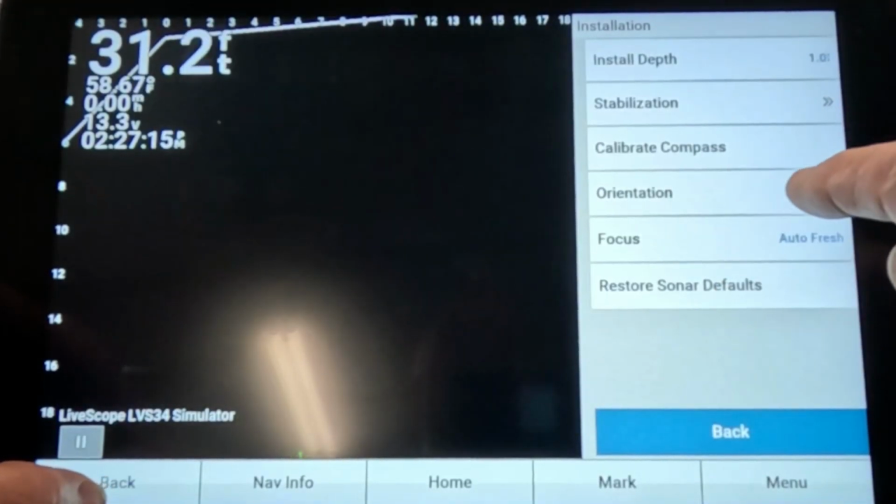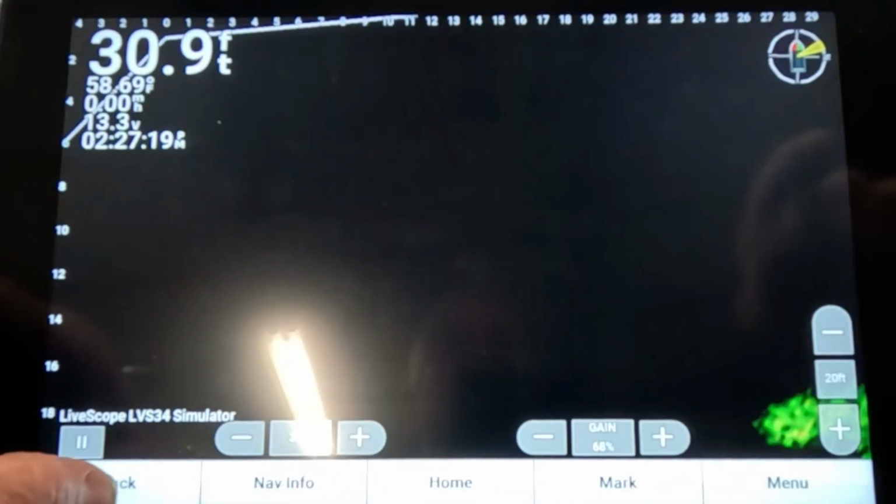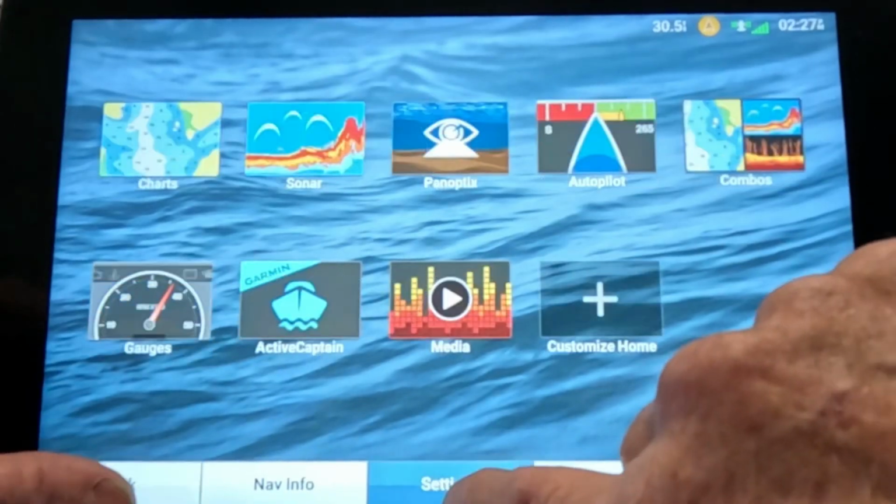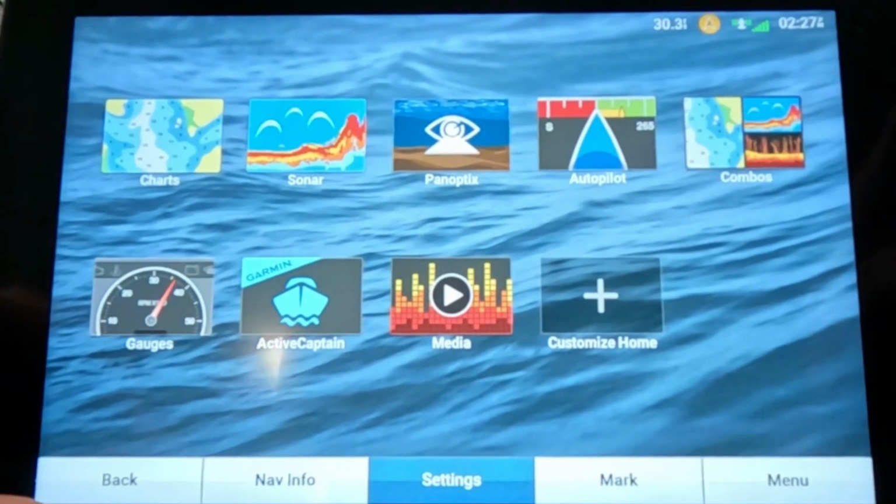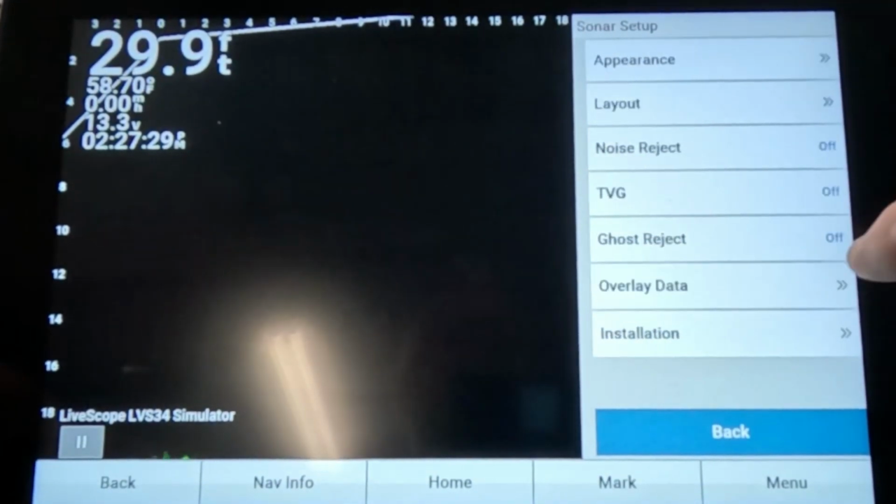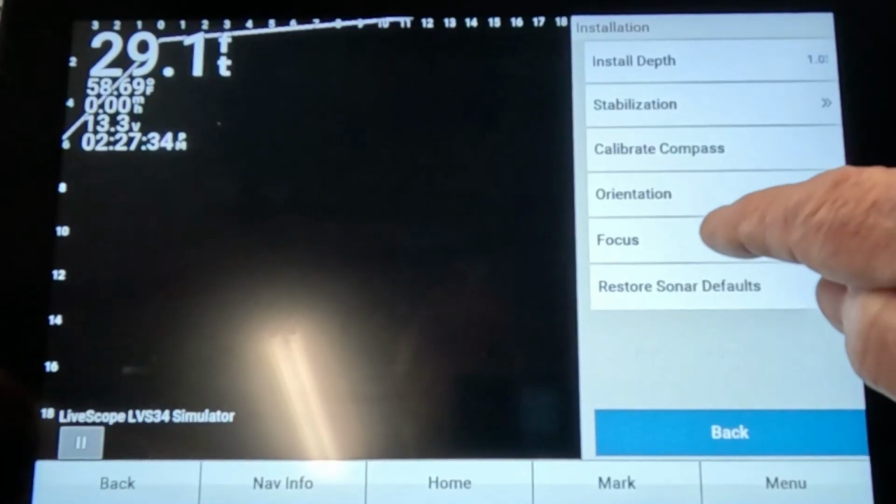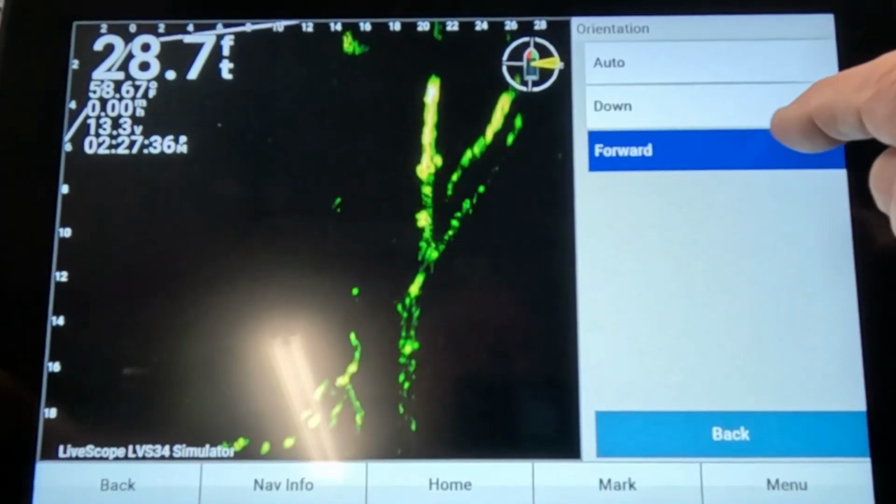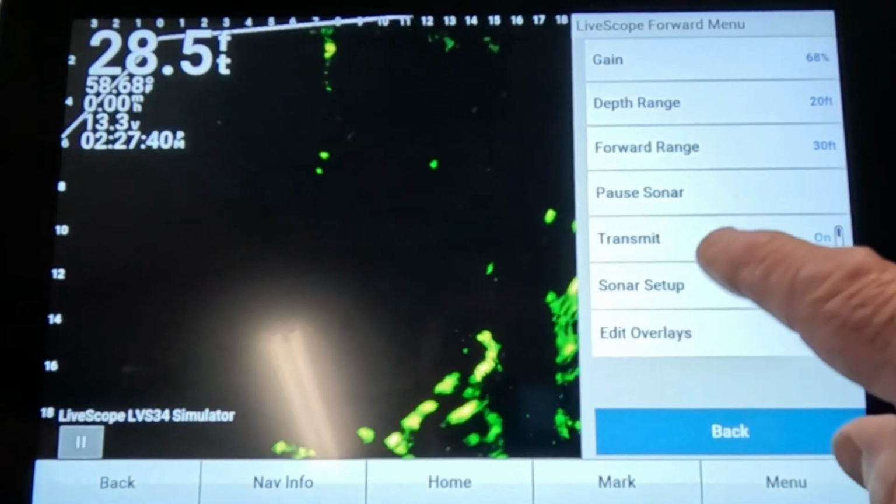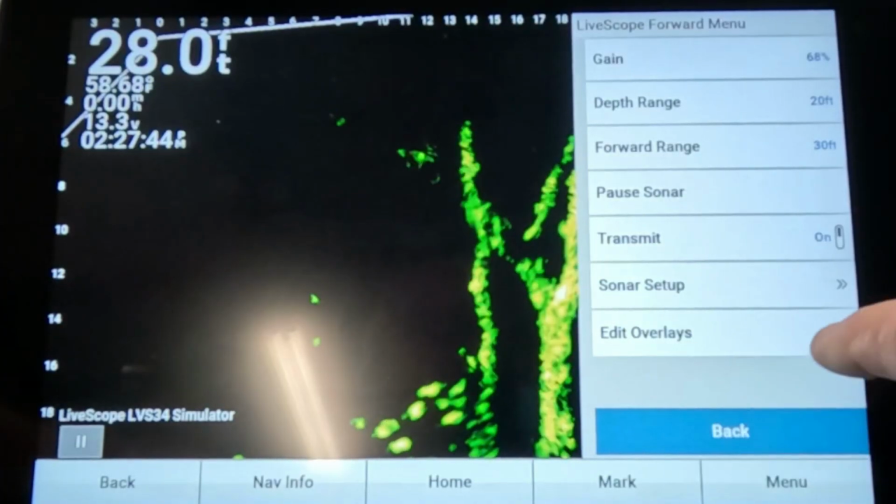Orientation, you can set that on auto if you want to, and it'll change by itself. I keep mine exactly what it said. I messed that up, didn't I? Go back. So on our setup, installation, I leave it set on forward because that's what I fish, is forward view. I don't never use anything else. So that's a pretty picture right there, I tell you.